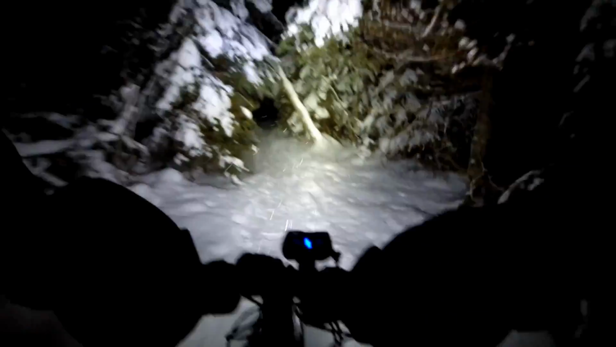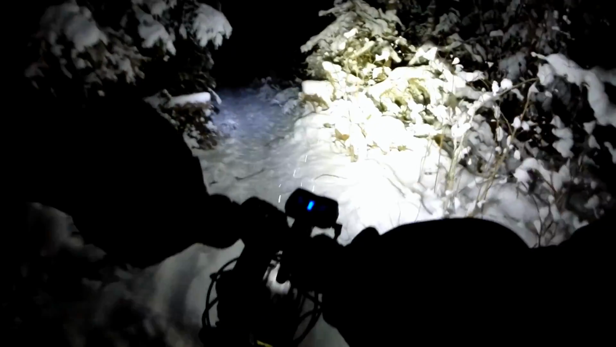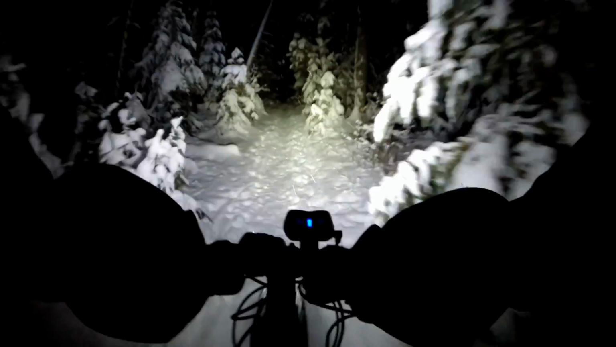I think there's still a tree across the trail going this way. It's beautiful, gorgeous. Here it is. Too big to ride or bunny hop. Absolutely gorgeous.